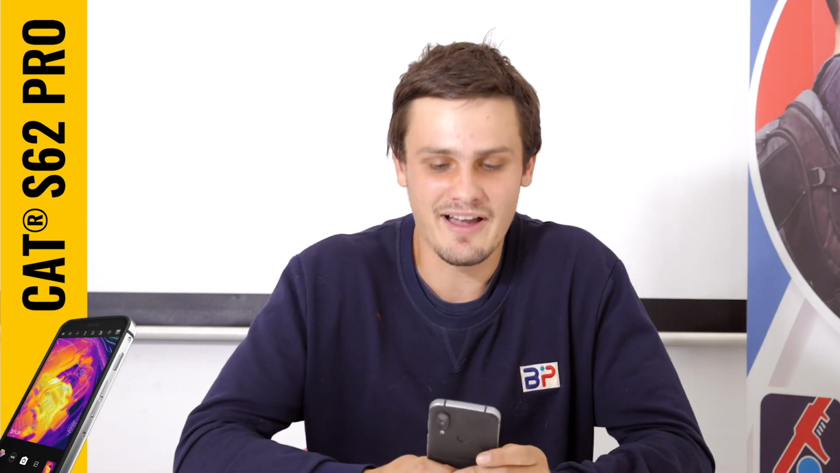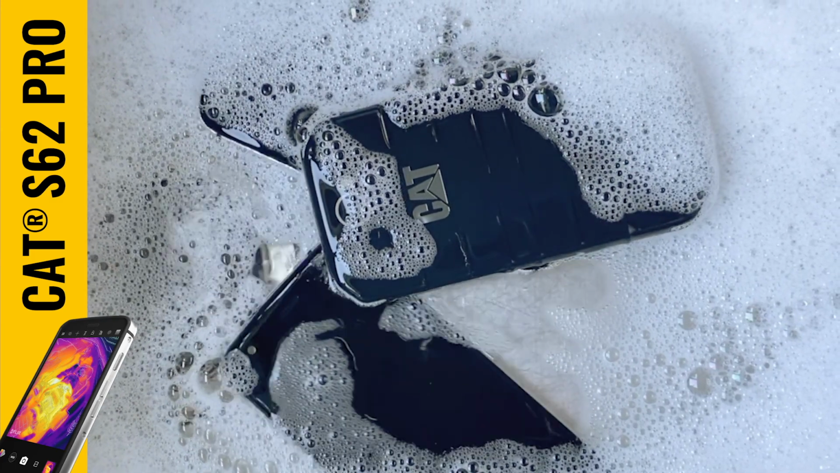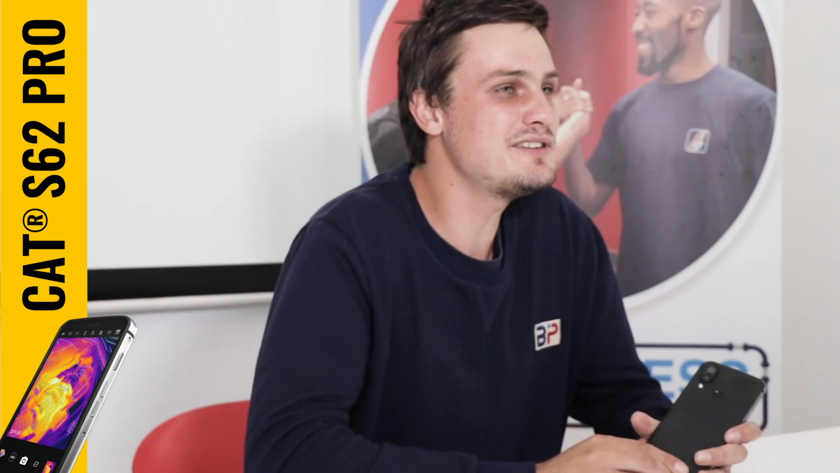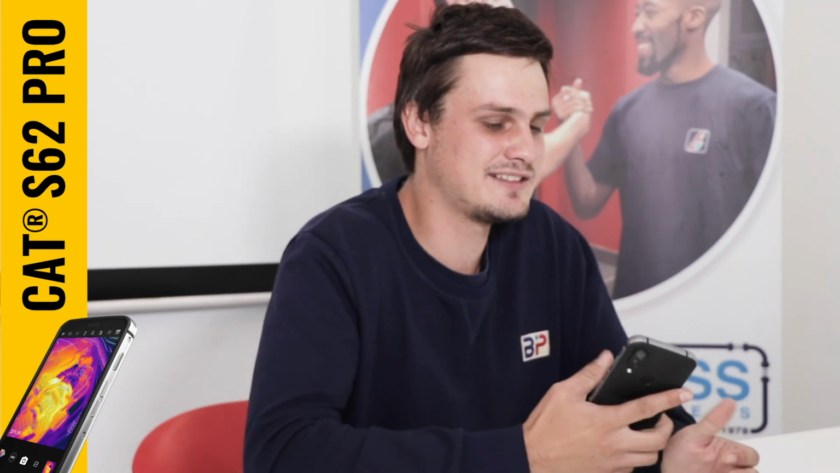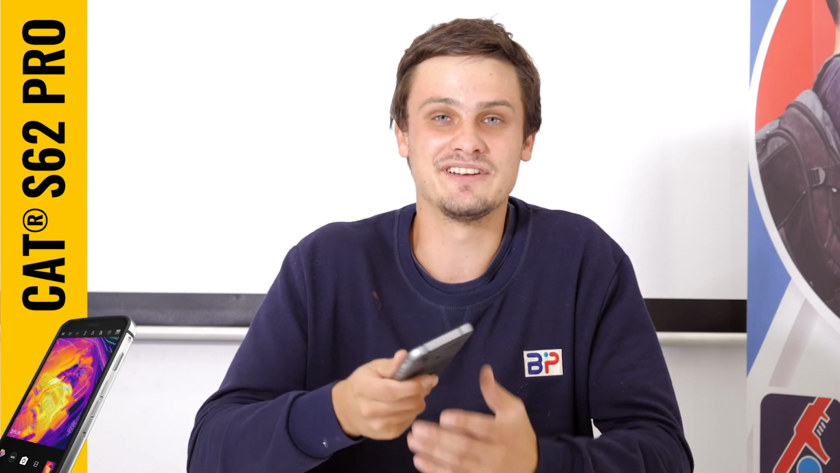And in terms of hygiene, you can actually go and wash your phone. Have you ever heard of that? You can literally put your phone under the water and wash off any marks, especially us guys working in dusty areas and working with stuff that gets stuck to your phone. You can just wash it off. This phone is revolutionary. You can wash it underwater and it cleans it.